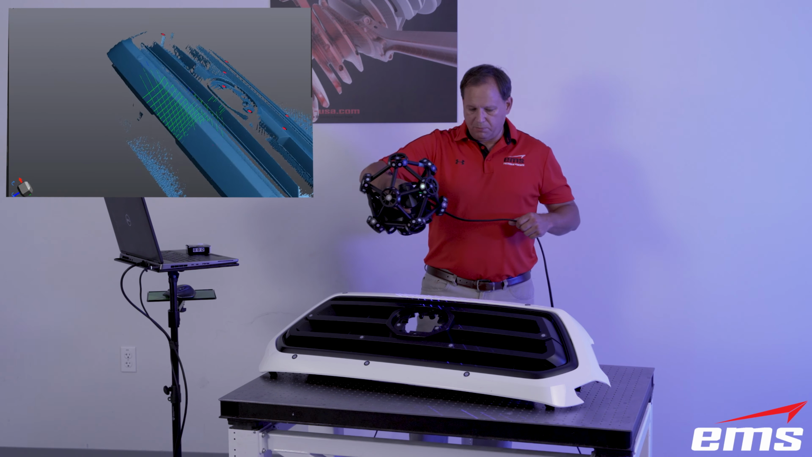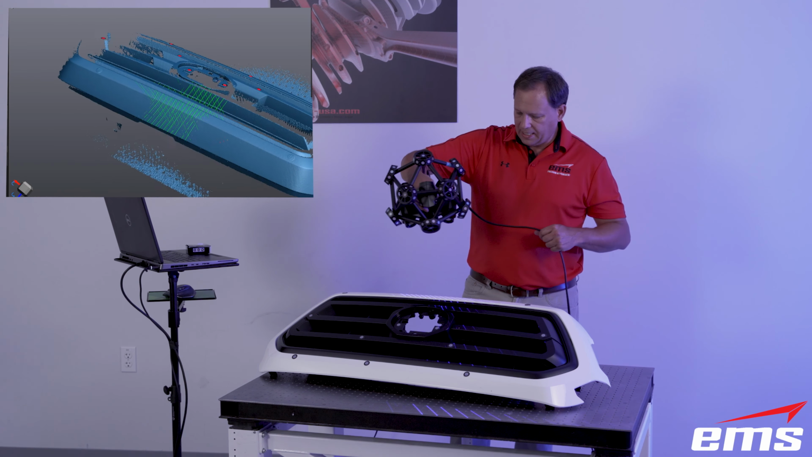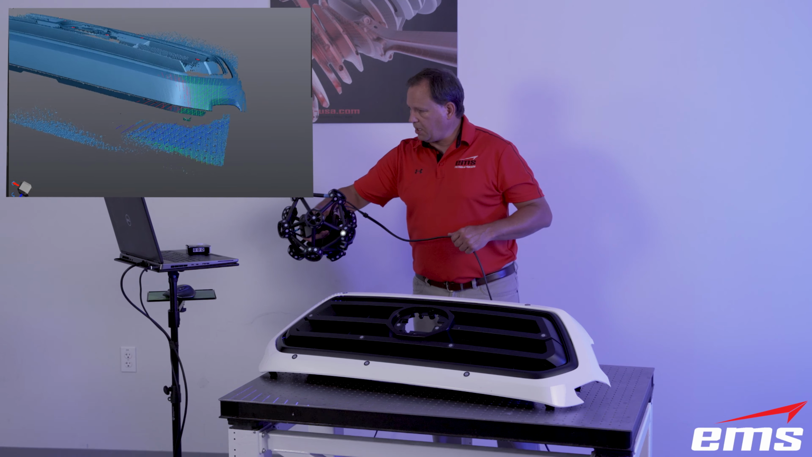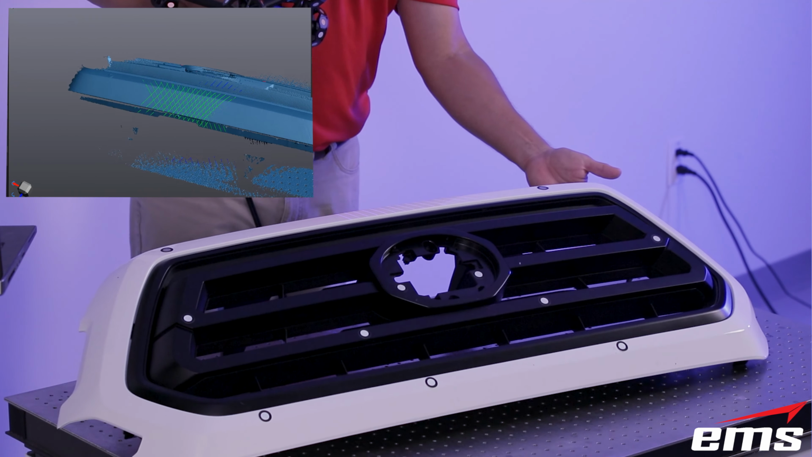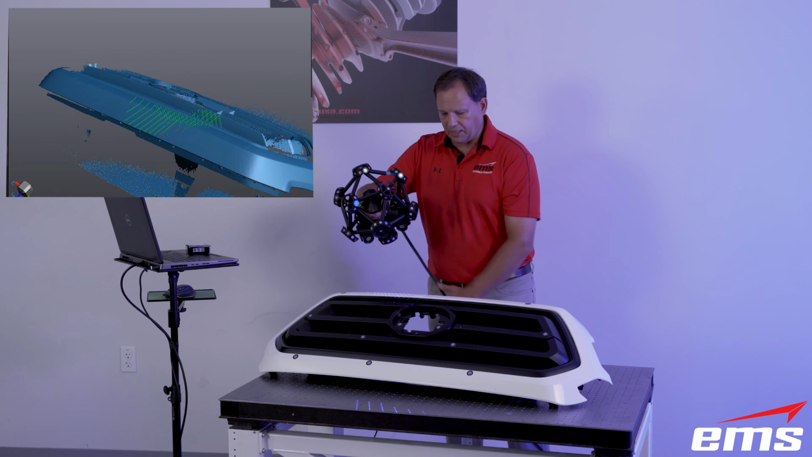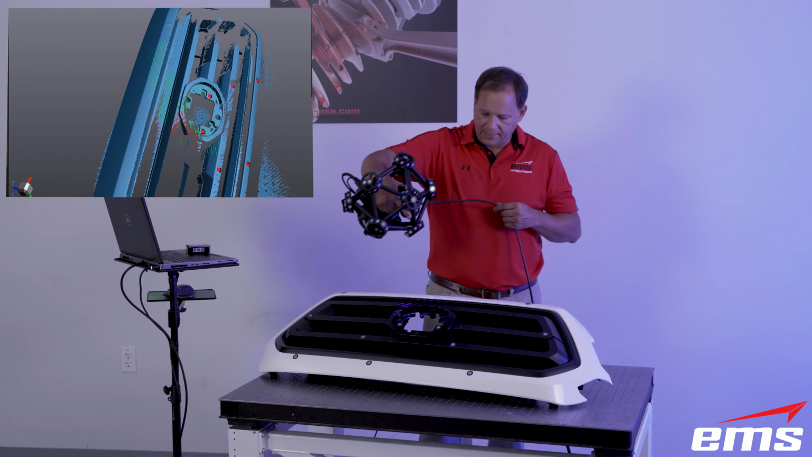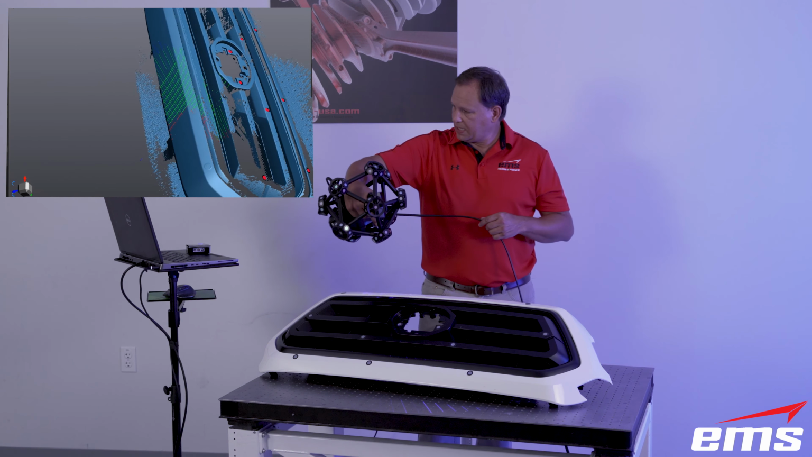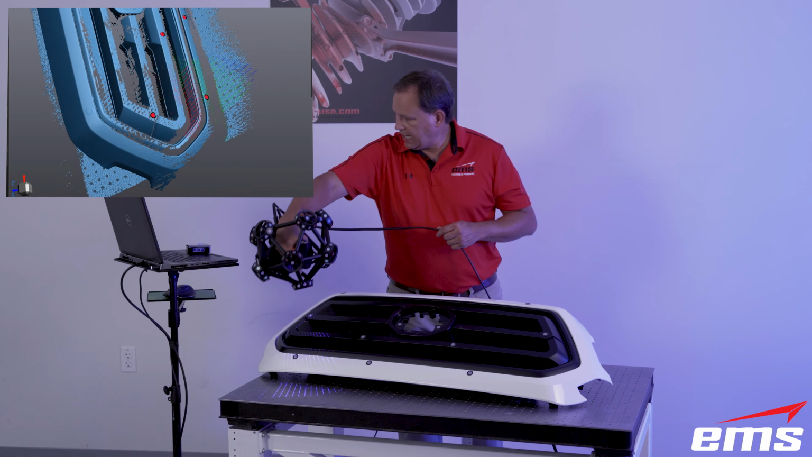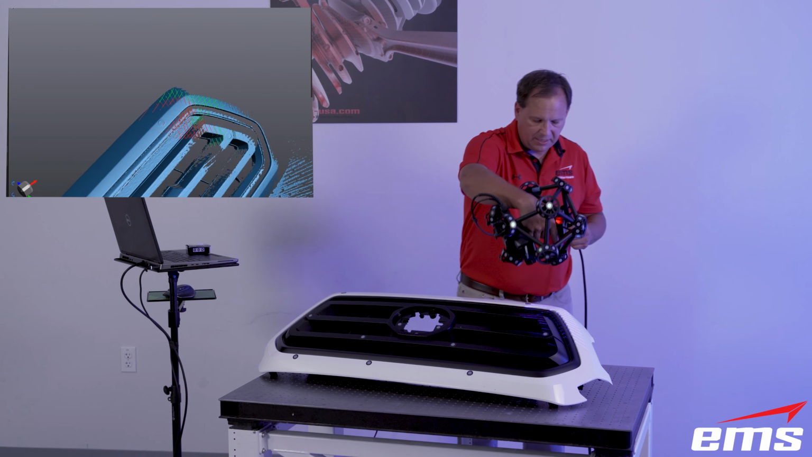So no matter what movement or vibration, both to the C-track system and to the part itself, you can see we can still track the part. Our data still looks perfect. So whether we were probing or scanning, this dynamic referencing system is a great way to go. And you can see it's tracking 8 of 9 targets. If I get in the way of some of them, it still has plenty to go.